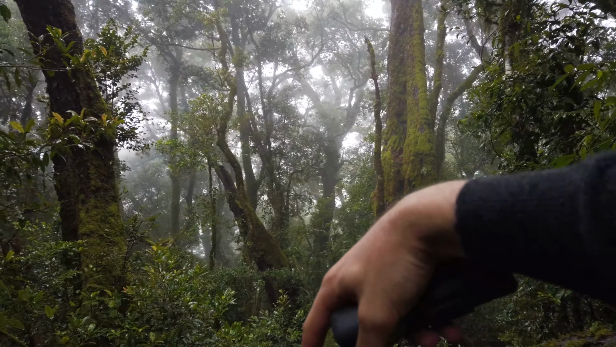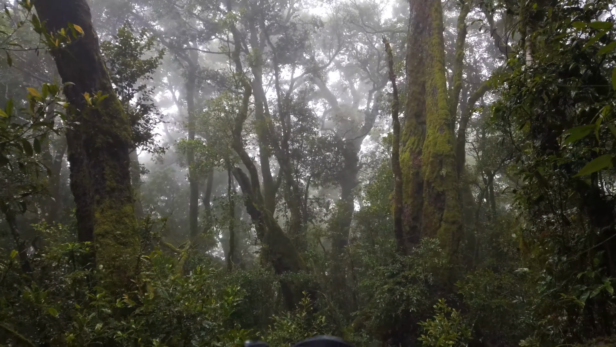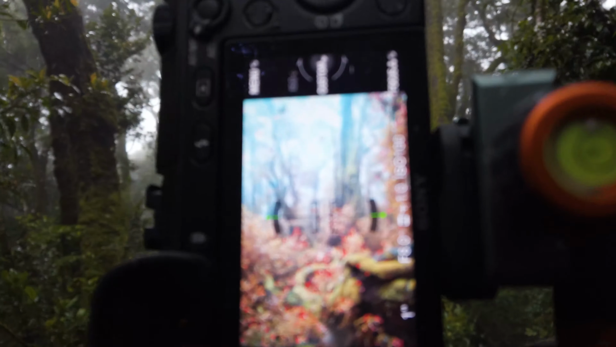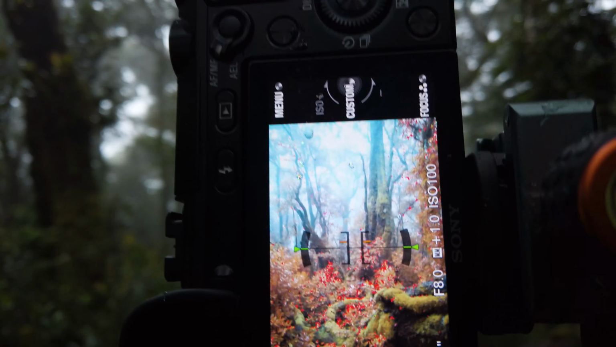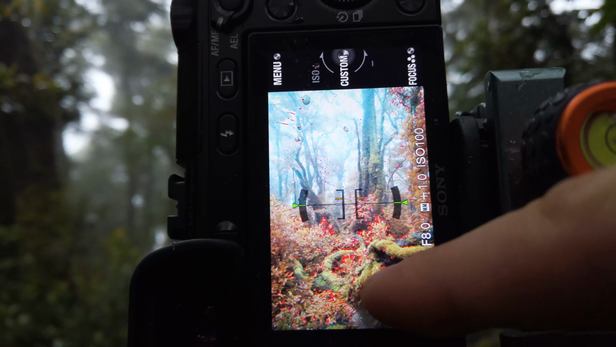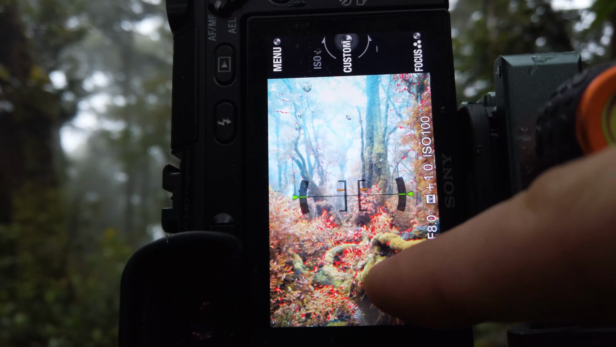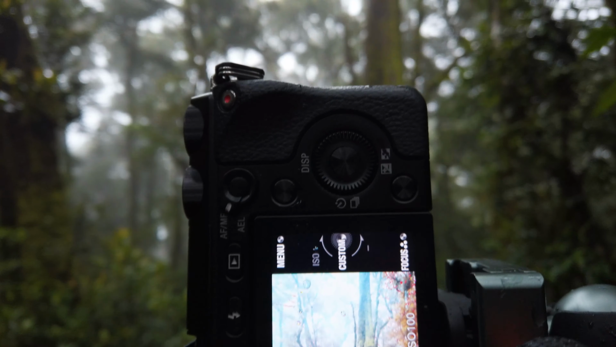And on the back of the camera with the IR chrome filter on, the colors have gone pretty wacky. So what we have here is the same scene but in infrared light, where it's suddenly become orange all along the leaves, and the branch going in has retained a little bit of that greenness, and the fog has actually turned a nice blue color.